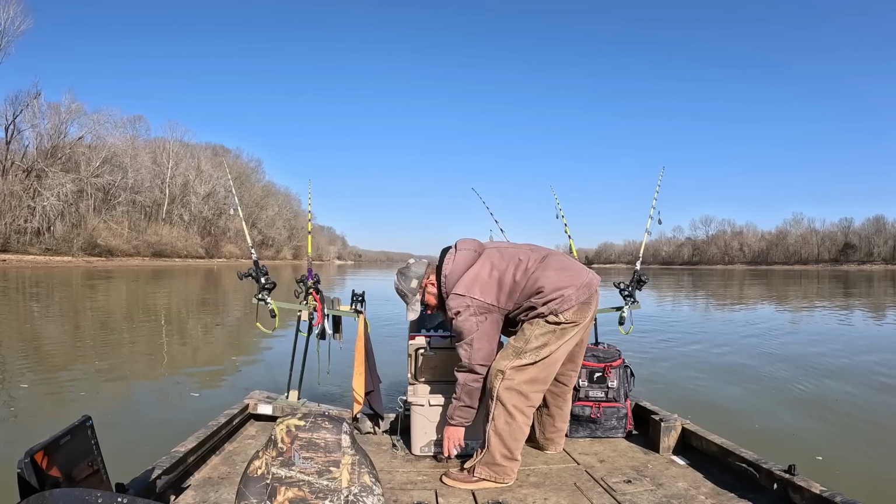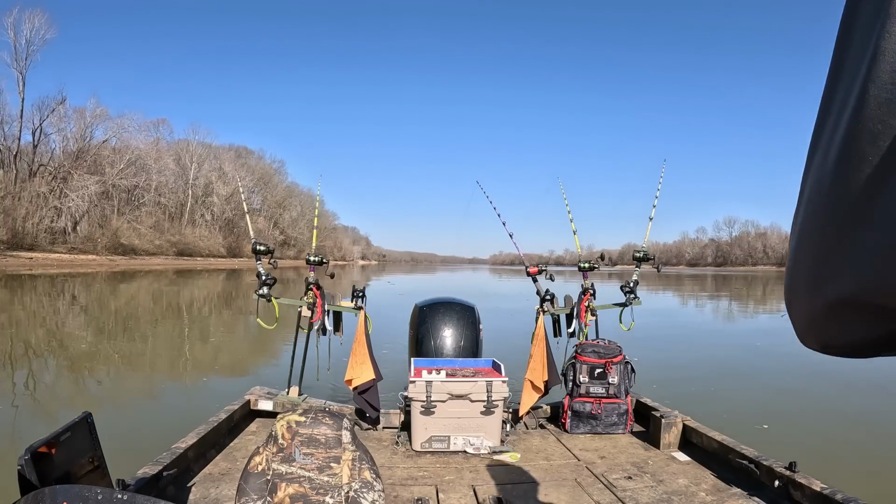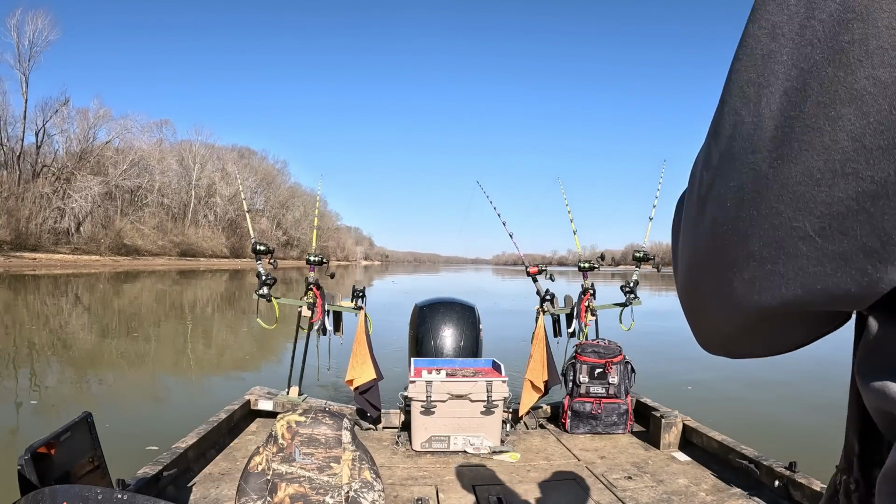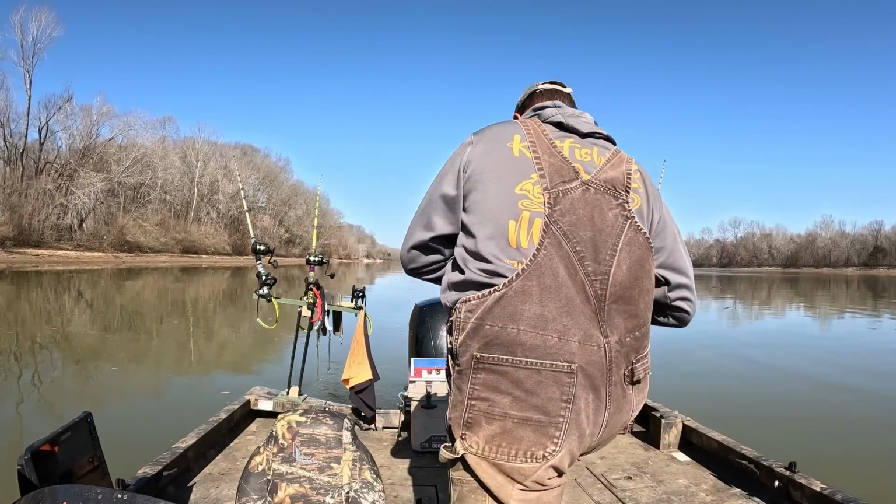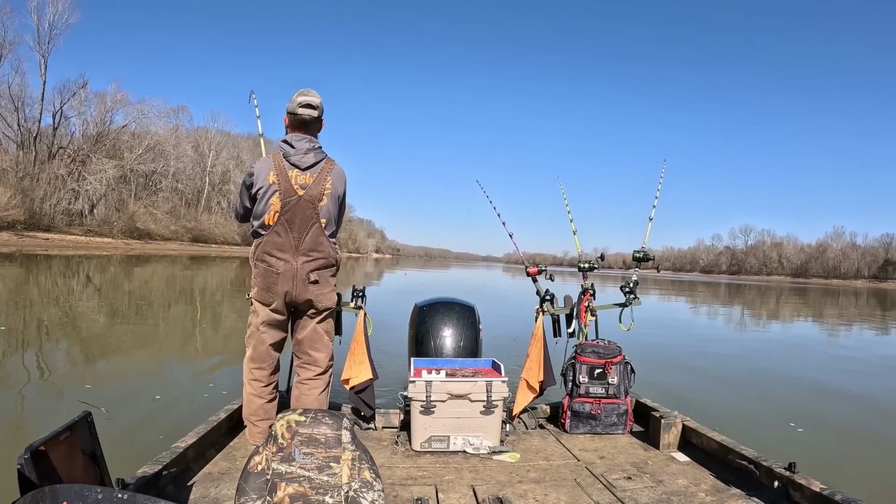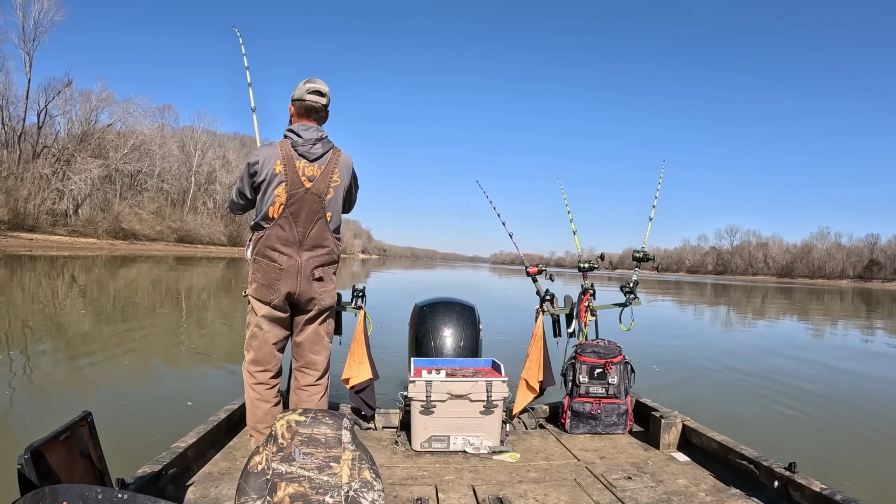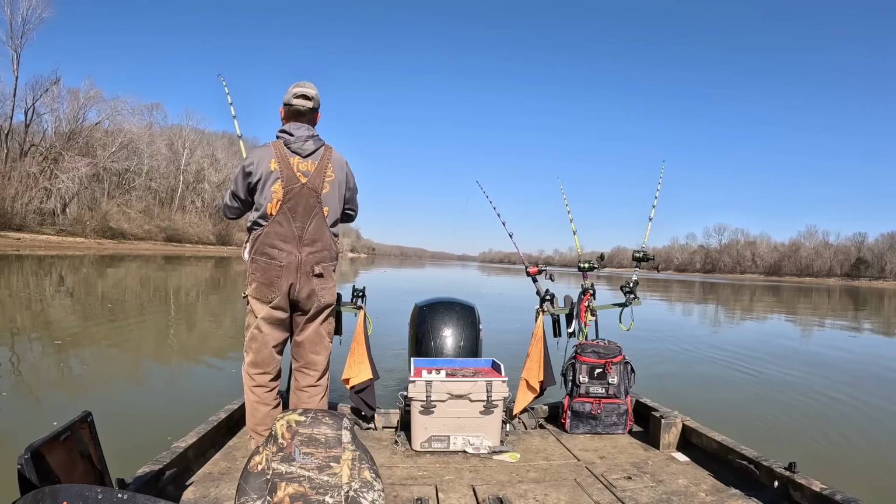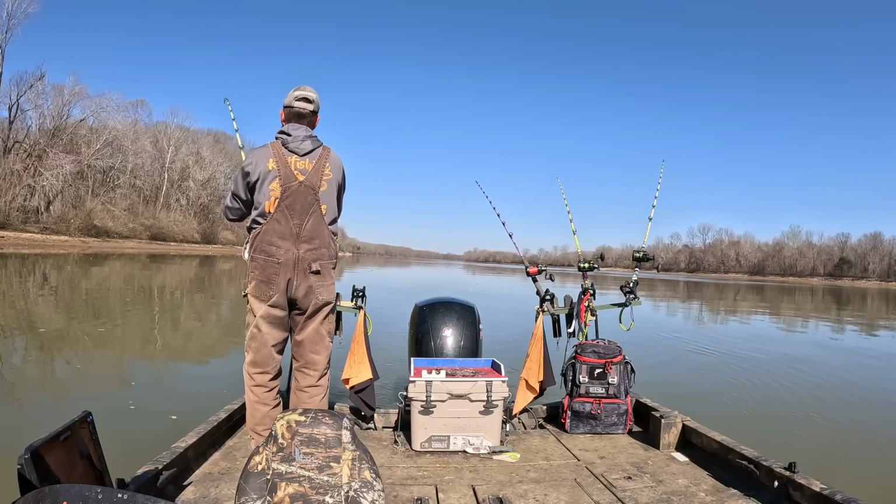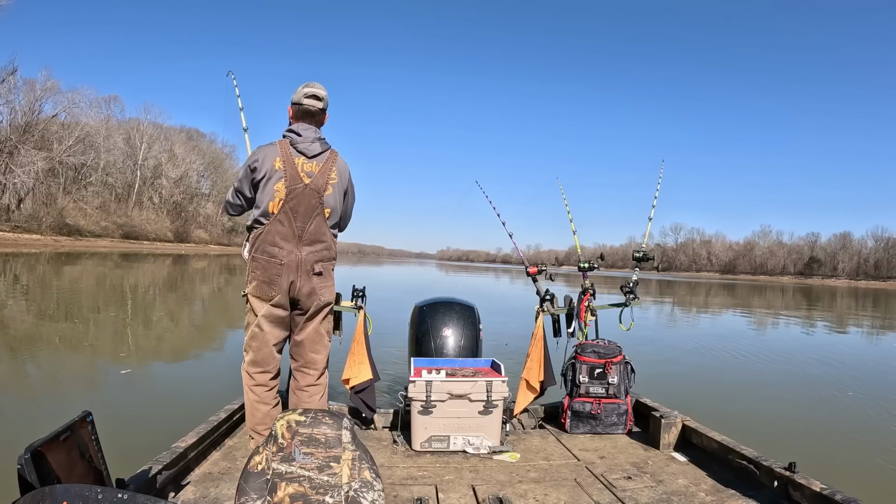So I need 1, 2. Trying to take my dang coveralls off and this fish hits it. I'm trying to take these hot coveralls off, then I get a bite. It's another one on a piece of white bass.